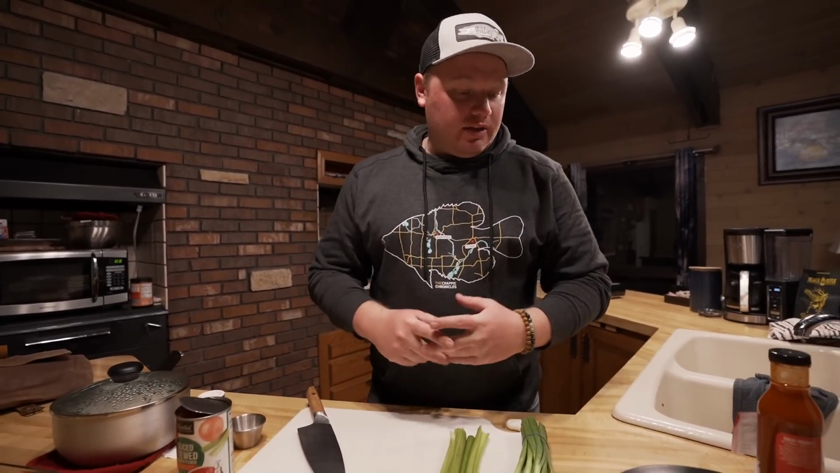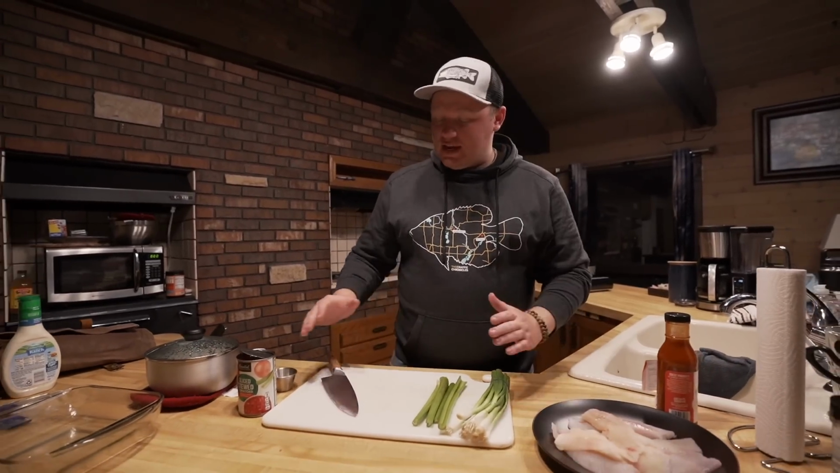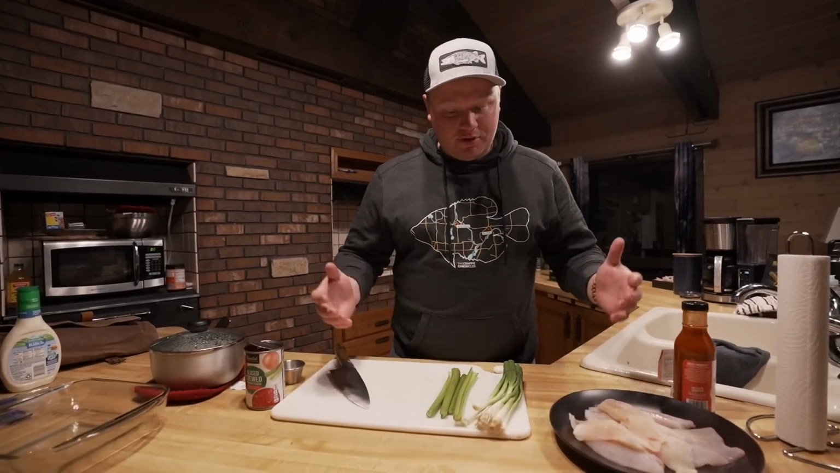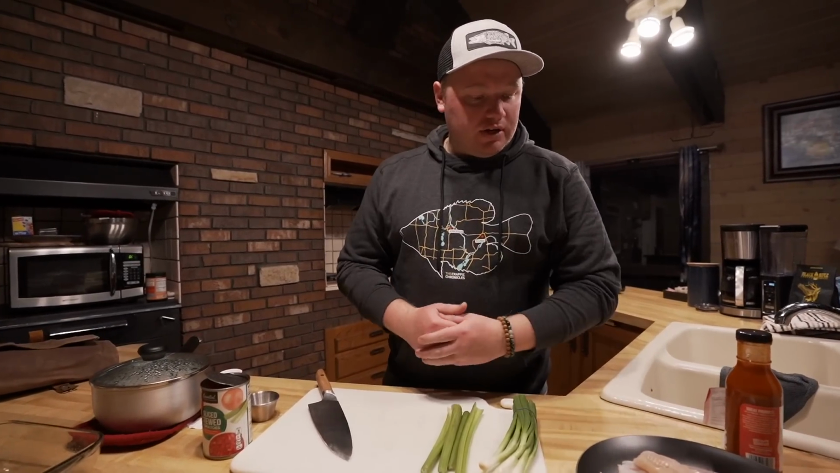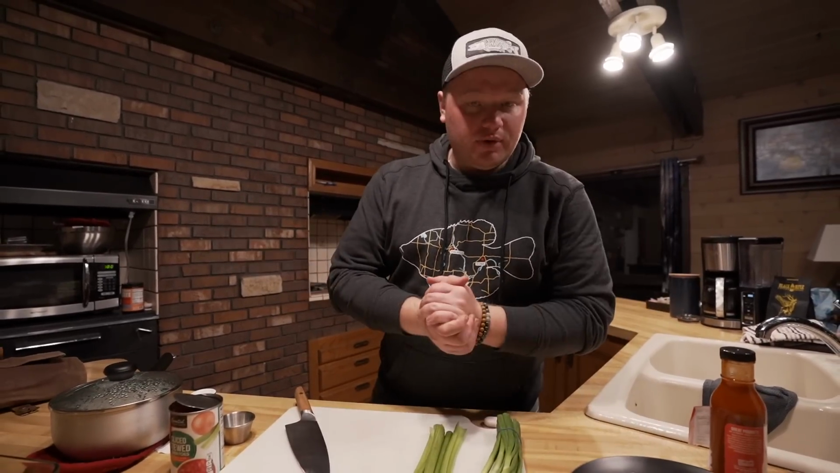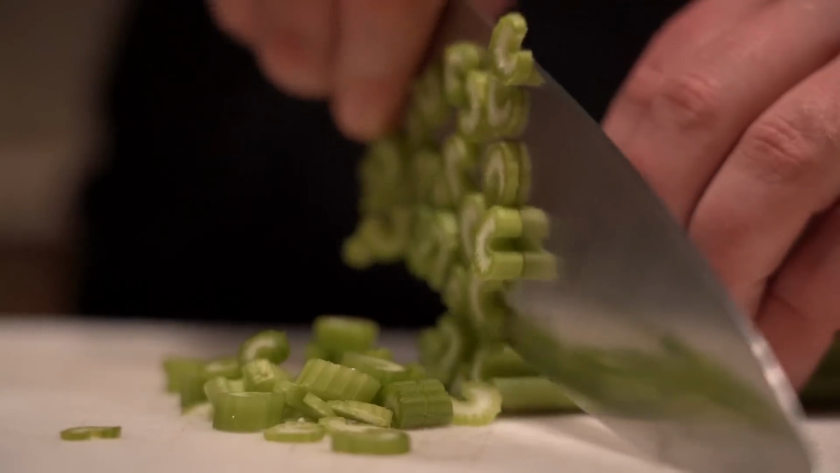Today what I'm gonna be making is a Buffalo Ranch crappie casserole, and we're gonna get this thing going right now. It does not have a lot of ingredients, so I like this one because we don't have a lot of time tonight. I'm gonna whip it up right now, show you how to do it, a few easy steps, and this one just cooks up in the oven really fast. Let's do this thing.